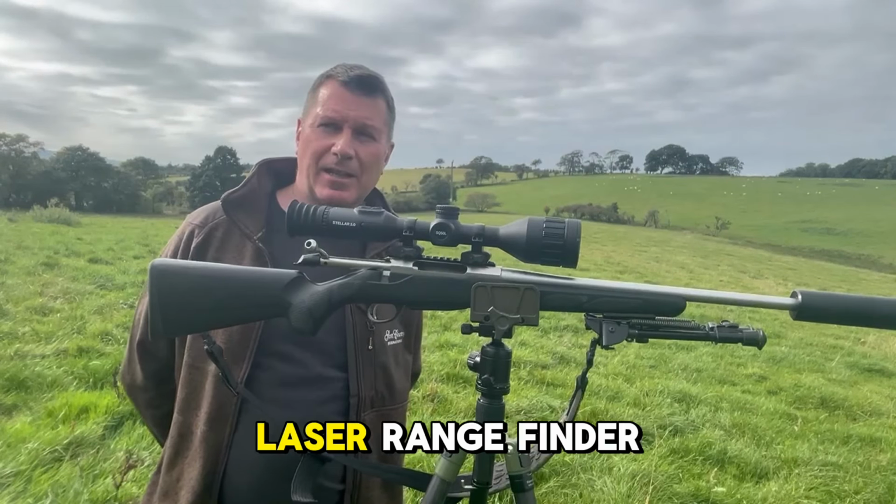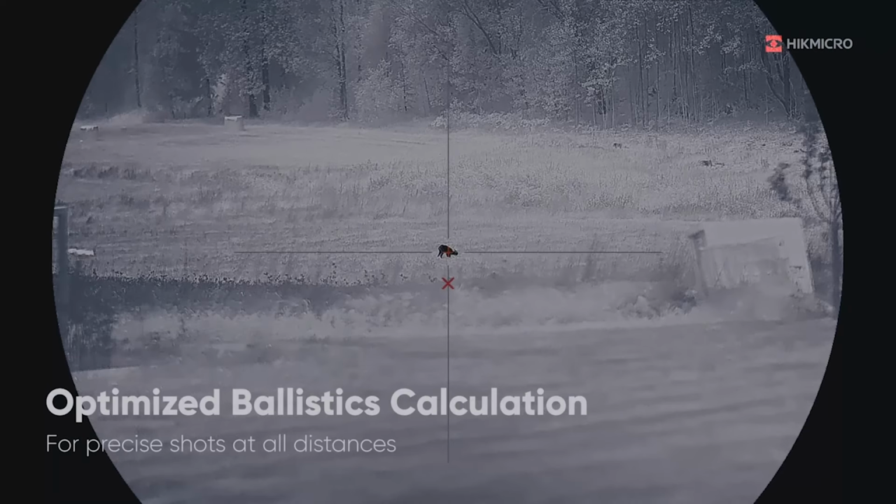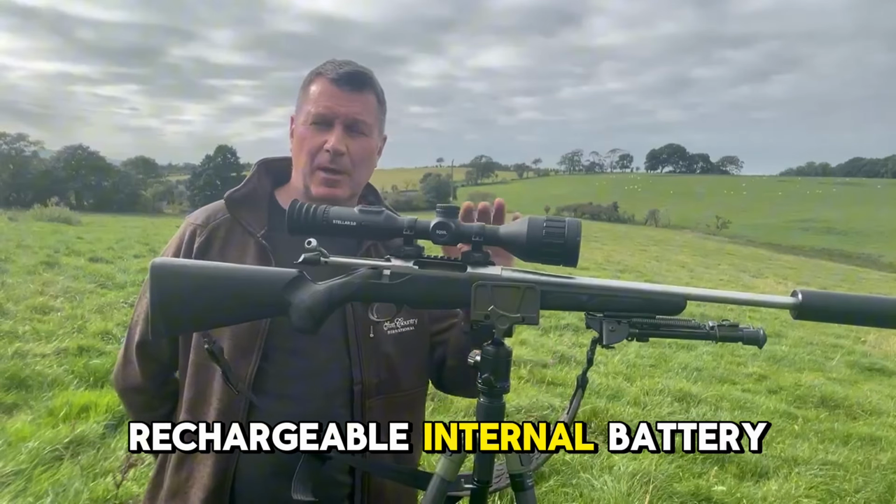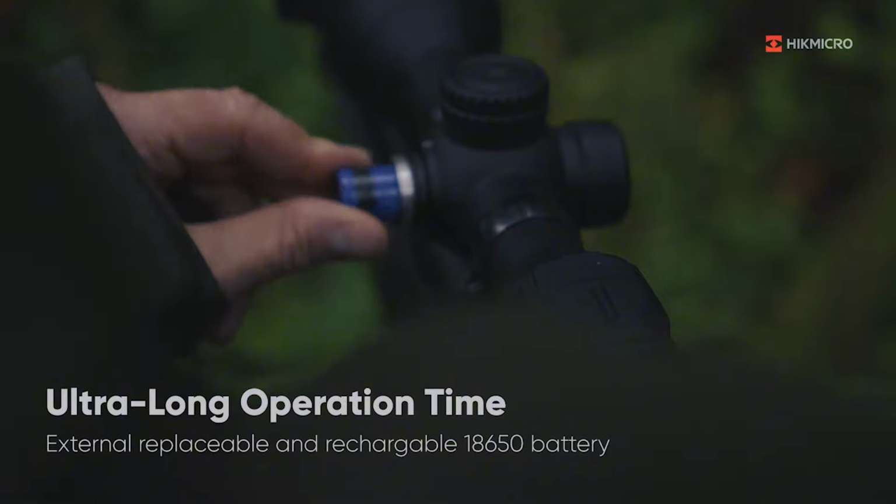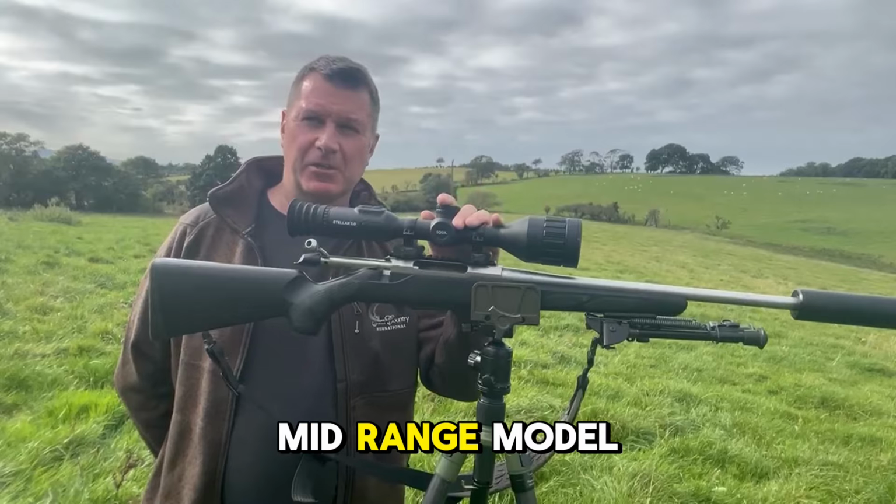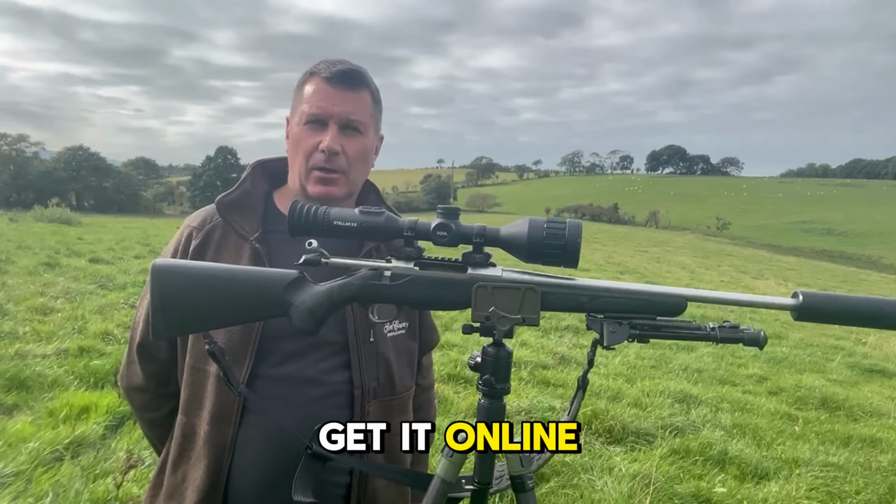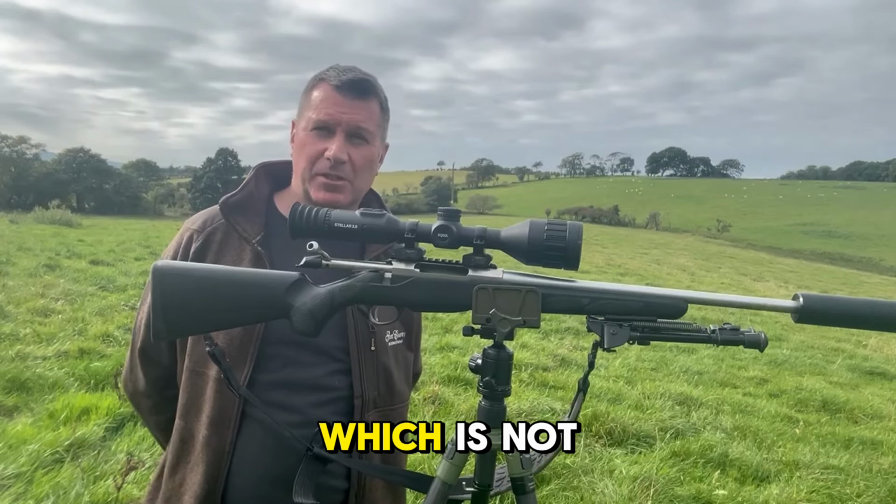And it's got a built-in laser rangefinder with up to 1,000 meters with ballistic calculator. It is a rechargeable internal battery and external batteries with 9 hours continuous operation, so more than you'll ever need. Now on top of this, this is the mid-range model. We have the top model, not with me today, but you can get it online with us at Scott Country International, which is the flagship model.